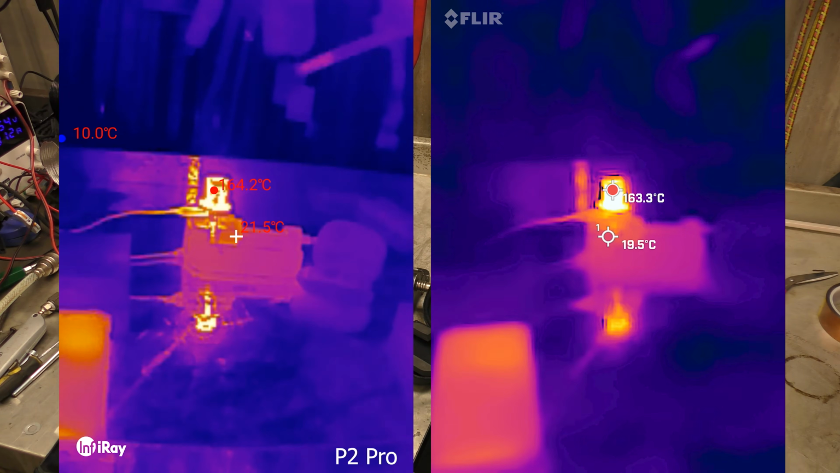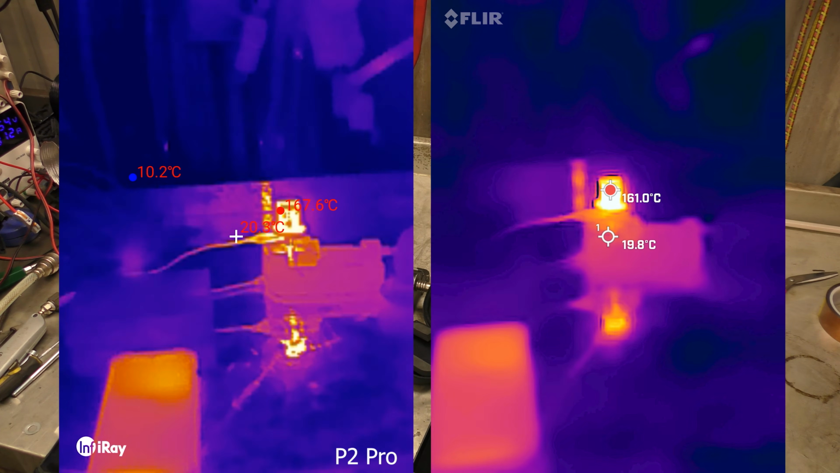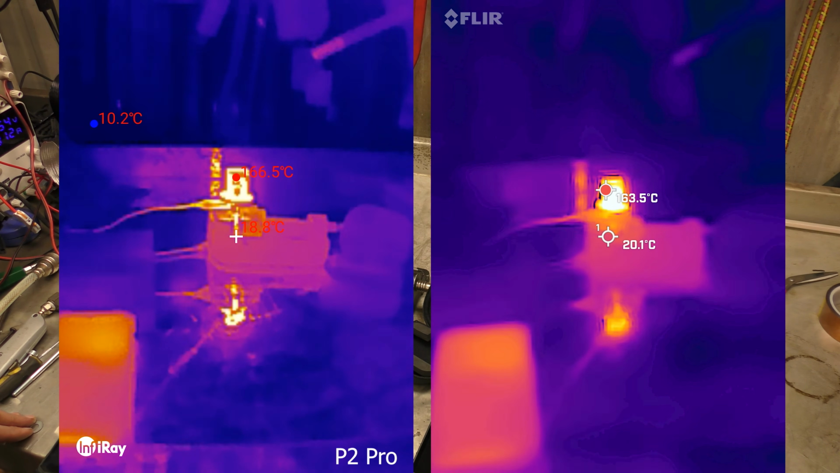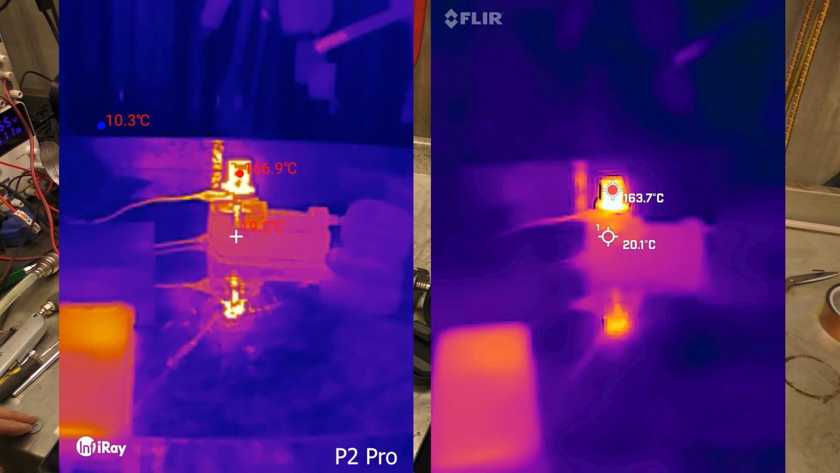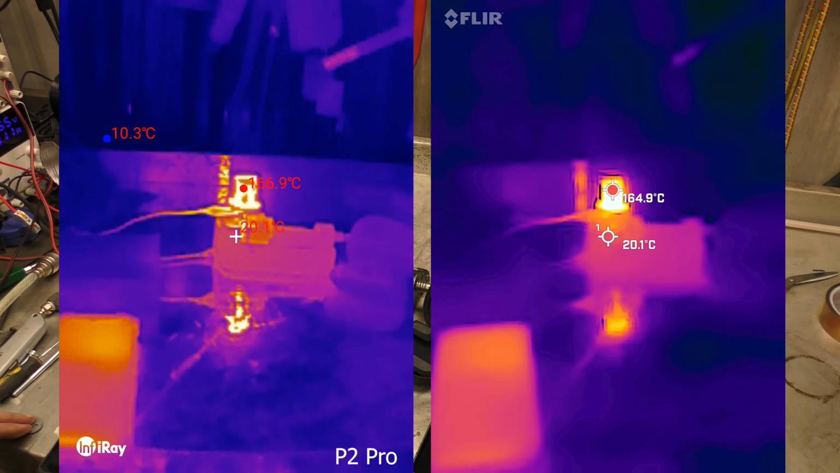Right, let's take a look. We have to stop this every time. So this is the thermal image of the Flir, and this is all it can see in thermal mode. This is its resolution in just pure thermal mode. As you can see, it's rather fuzzy, and the Infiray is a lot sharper.